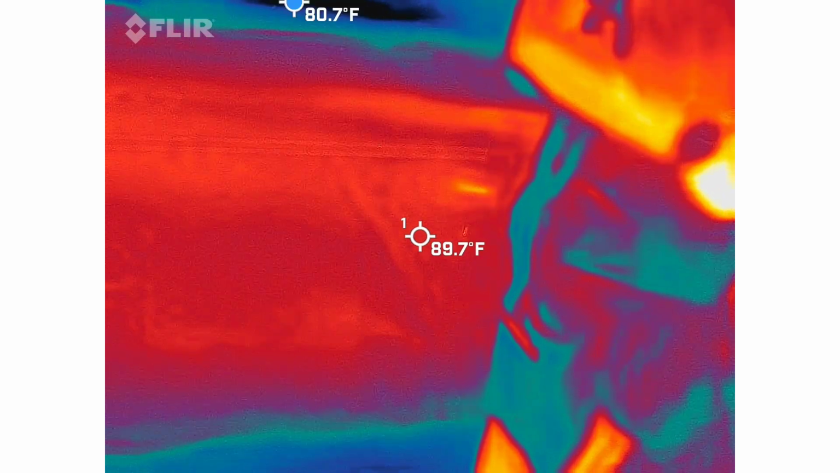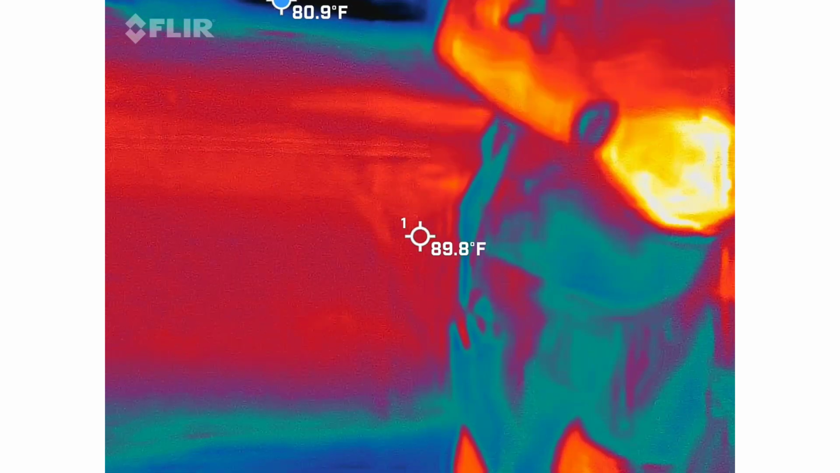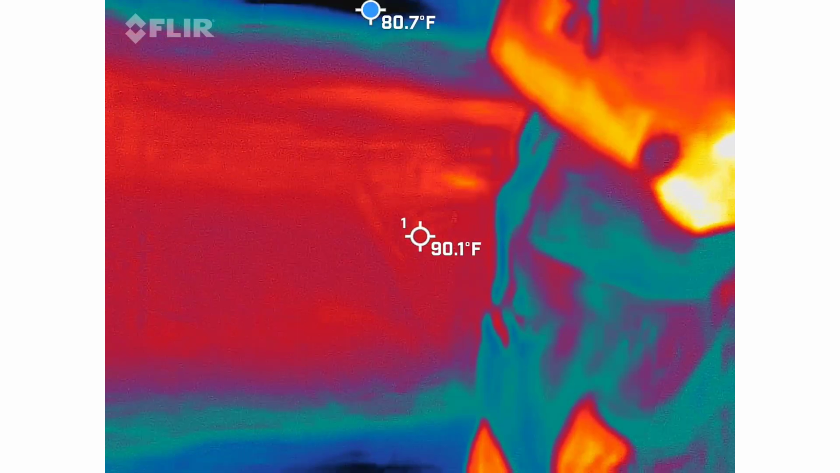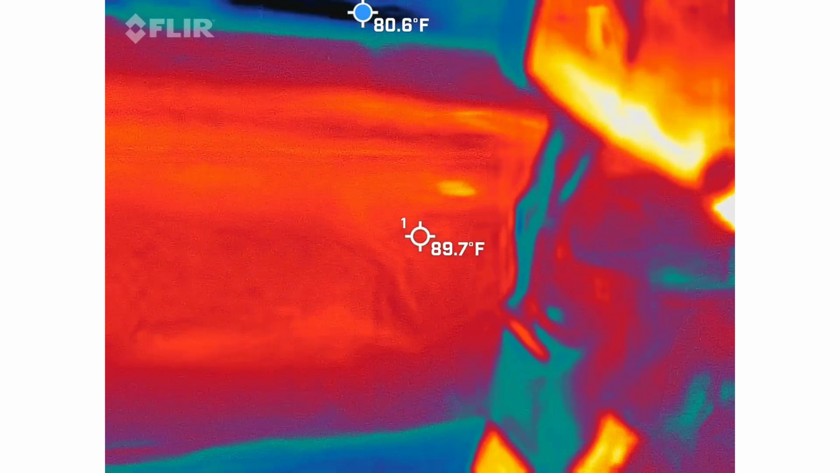November 26th of 2020, my entire group of 10 wanted to huddle around that one brick with the handprints in it, and it's outside a gentleman's dining room window. His beautiful mansion that he just purchased at the end of this alley. He was not very happy with us.